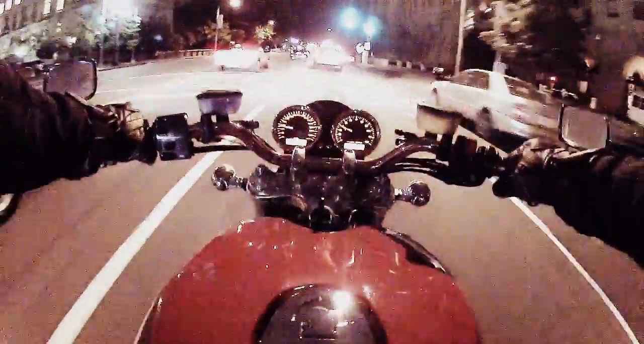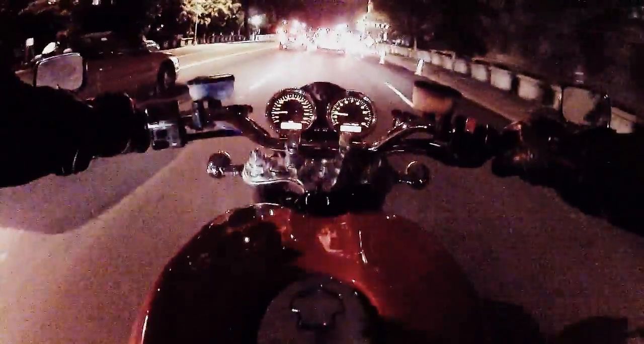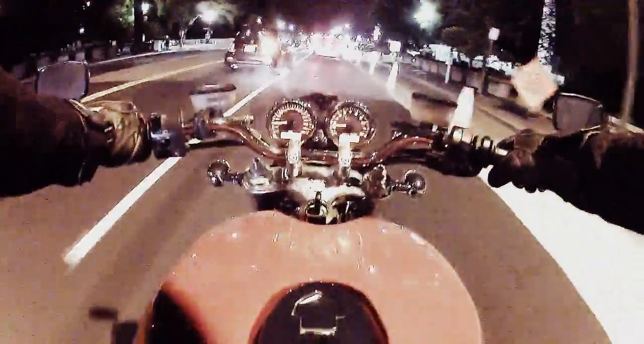Slapped those in, spent a couple of days tuning it, getting the settings right, which was the weird part. So even though I ordered the springs for my weight, I still had to add on a bunch of preload to get the bike to feel right.